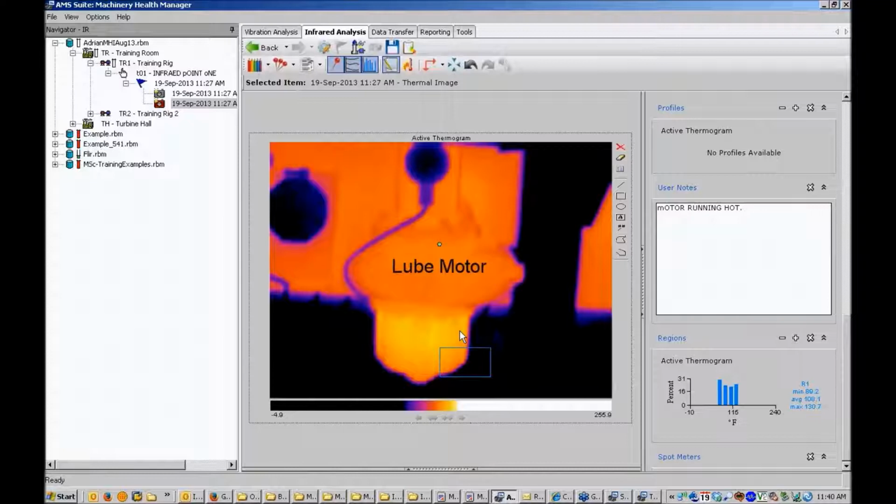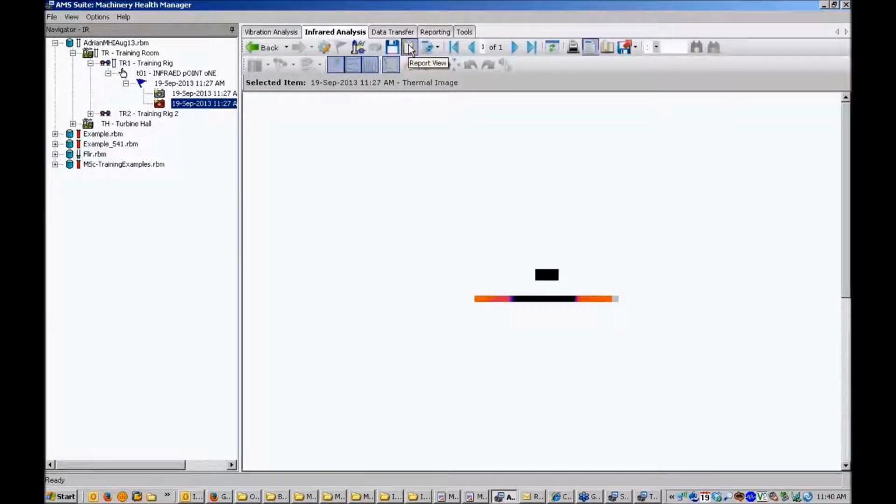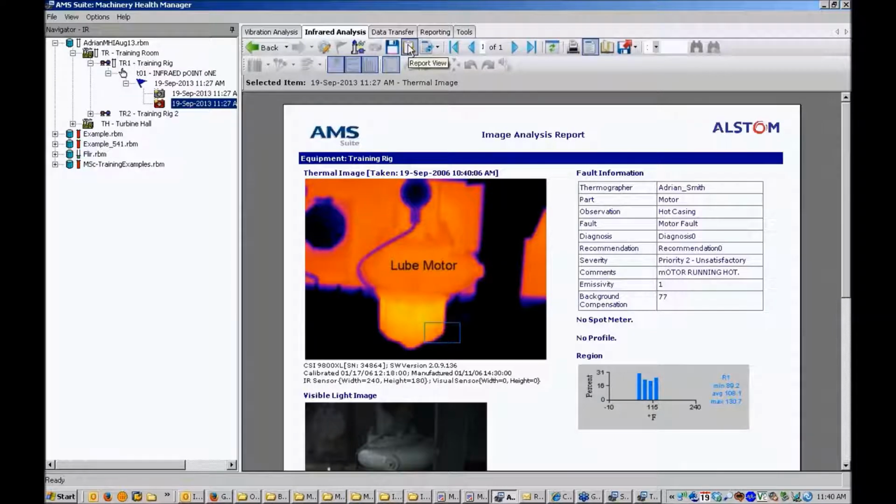Now the next step may be to use one of the built-in report types. Depending on what level of the tree you're at, there are different report types. I'm currently at an infrared image. In the toolbar there is something known as the report view. There are a couple of ways to access reports. You can either right click on the tree or use the report viewer. If I click the report viewer button, it automatically takes me to the image analysis report. If there are other report types available, they will be available in a drop-down list next to the report viewer.